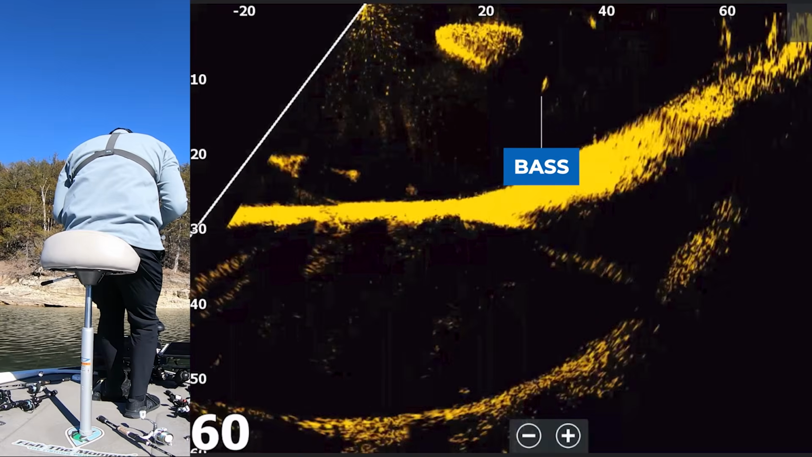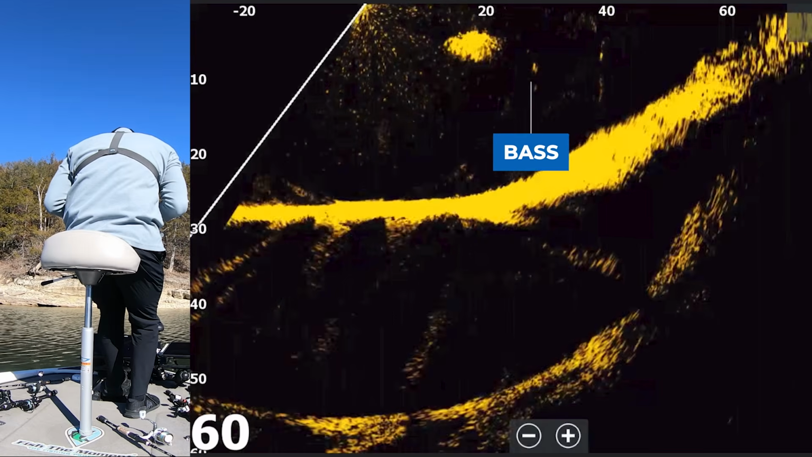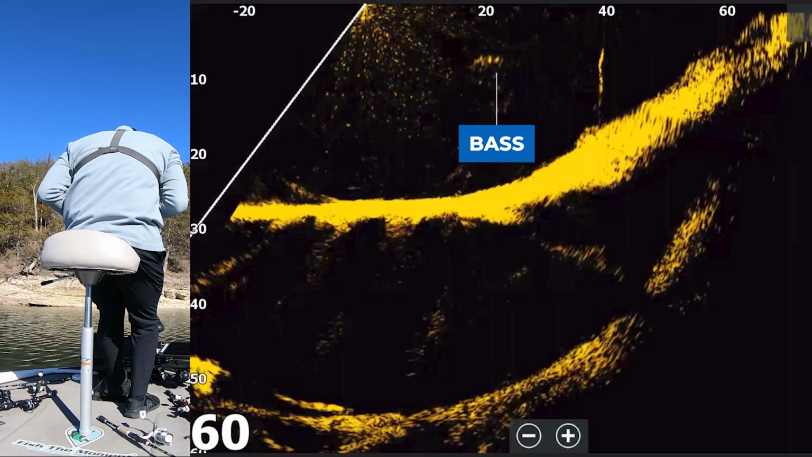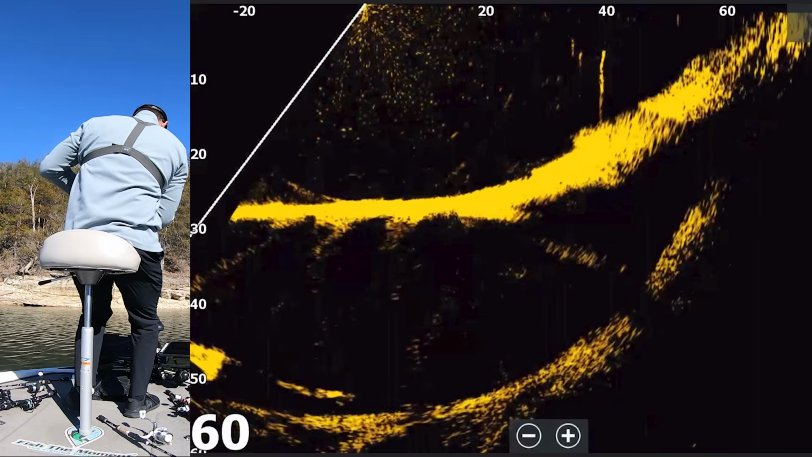Come on, fish. Come get it. Come on. Just eat it. Eat it, eat it. Come on, come on. Got him. There we go.